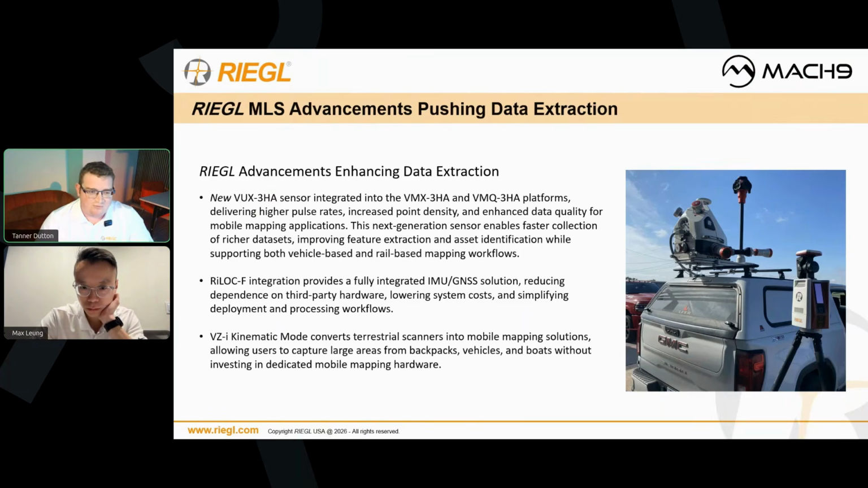I'm also going to talk very briefly on the RIEGL F IMU integration, which is RIEGL's INS GPS IMU solution, and how that's bolstering data extraction, as well as letting people get into the data extraction industry at a lower cost. And then I also want to talk about the VZI kinematic mode for our static systems and how those are being used as full-blown mobile systems now to create more opportunities for data extraction.